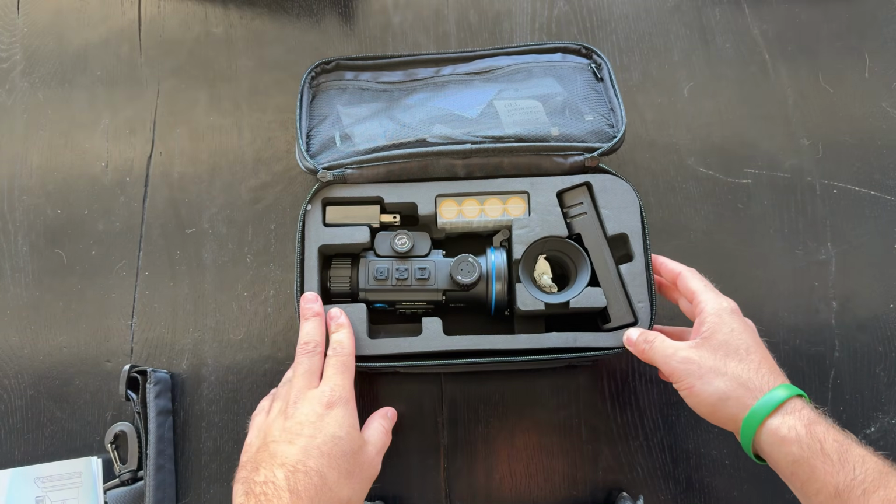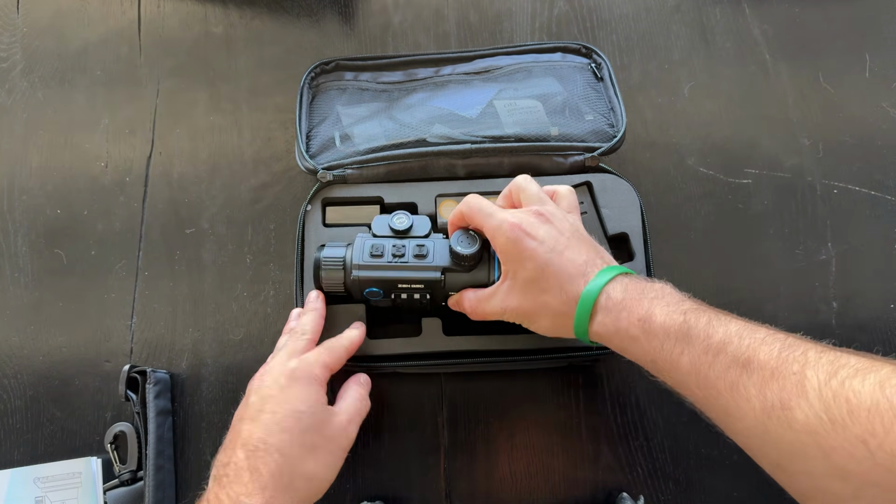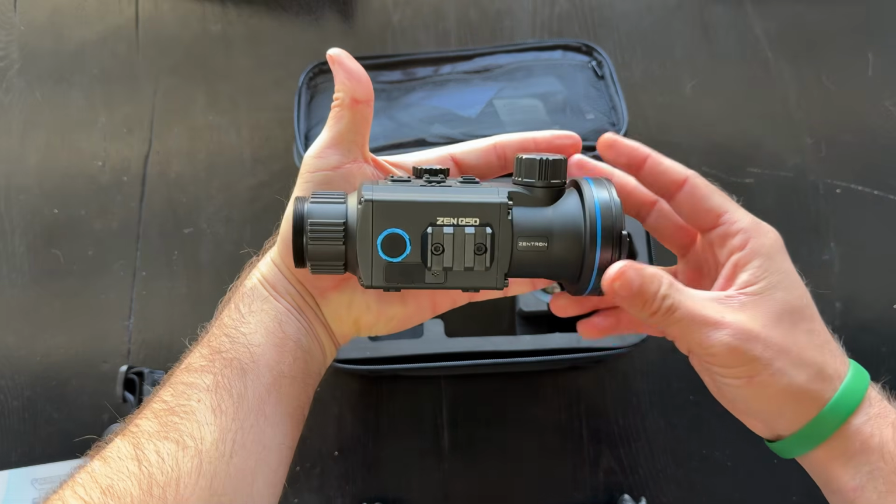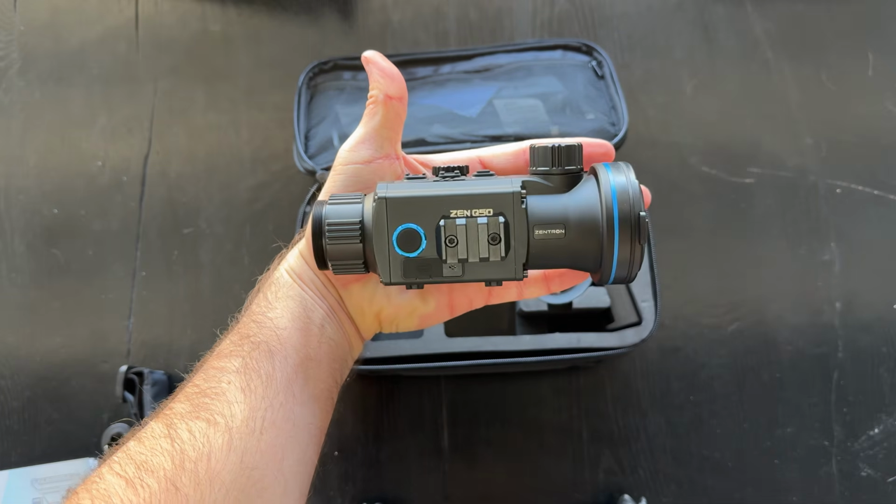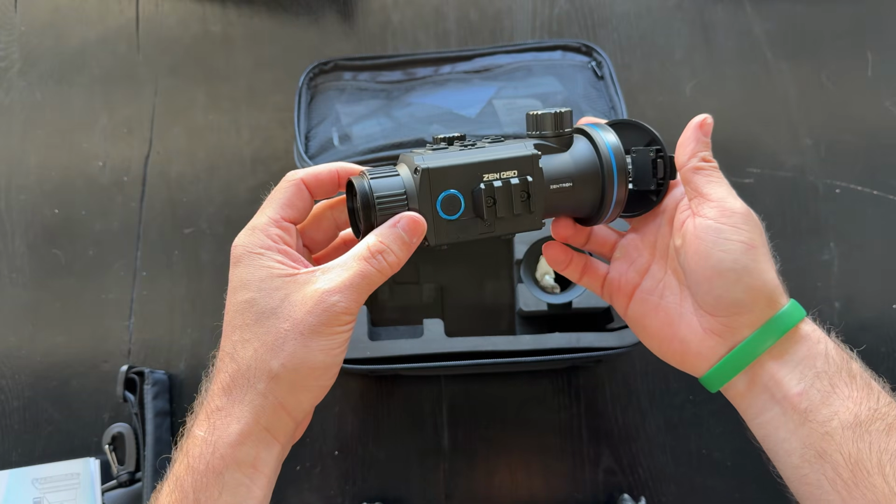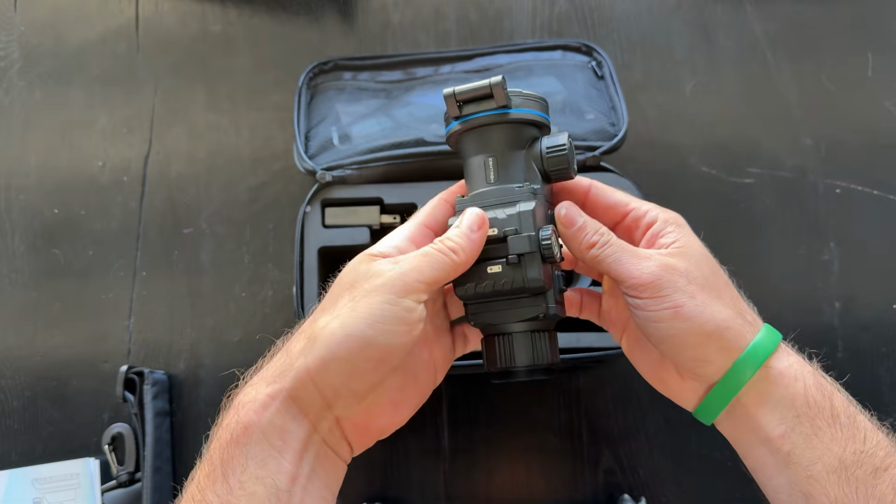So I guess we'll just kind of dive into this thing. So obviously I want to look at the scope first. Wow, that's a very small scope. You can kind of see this is my hand. I mean, I don't have an abnormally large hand, but it's the size of my palm, which is pretty crazy because it's a 50 mil by 640 scope. So that's kind of crazy, kind of impressive.